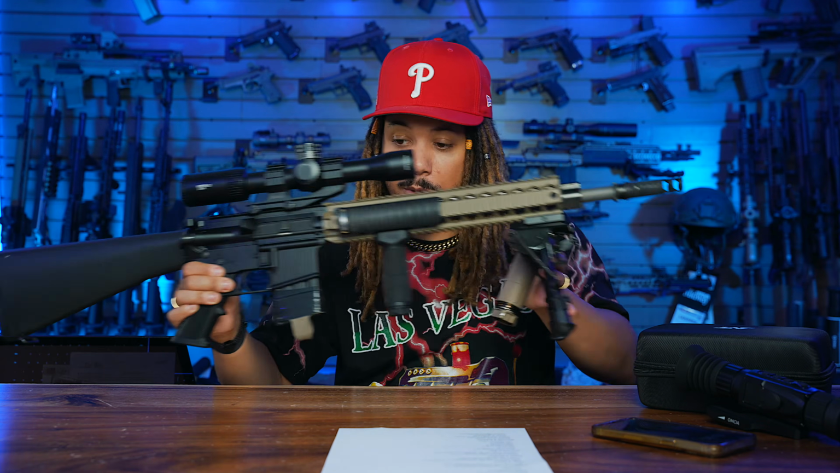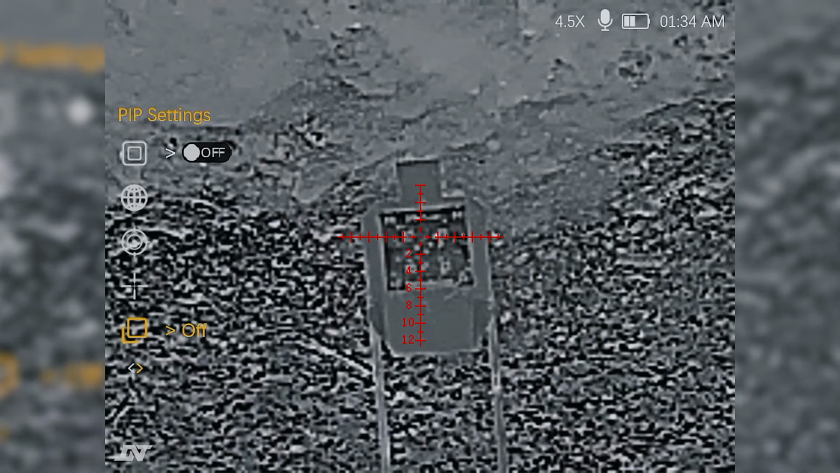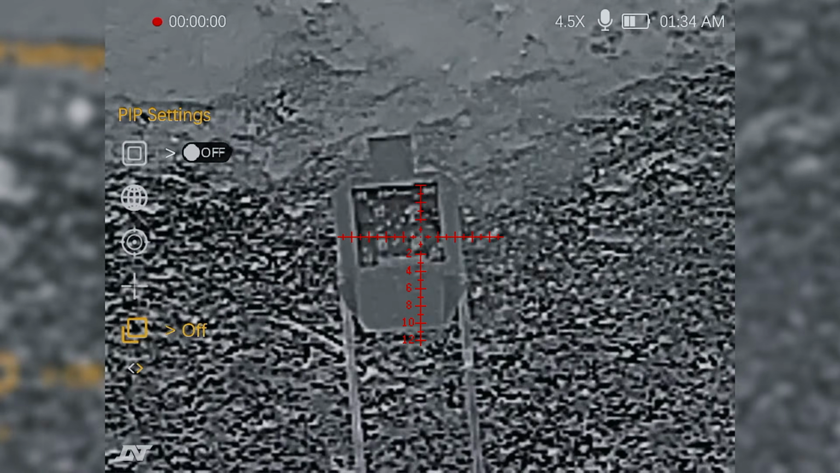Now, we ran this, as I stated before, on this big boy right here, this Mark 12. You feel me? And it was fun. It was definitely fun. And being in this new world of thermal and day and night, or night vision, I definitely want to find the place for this.